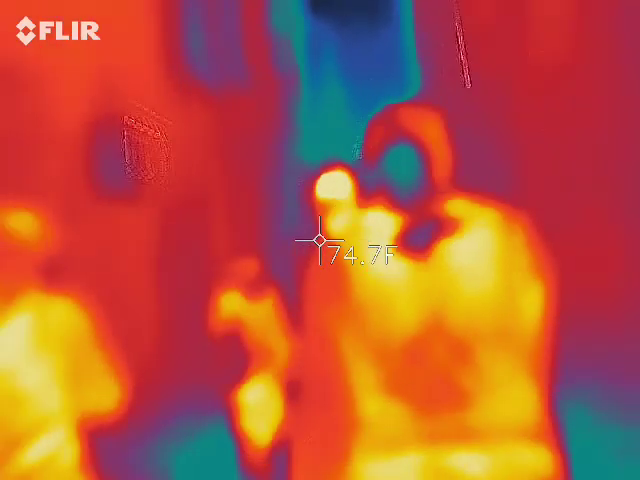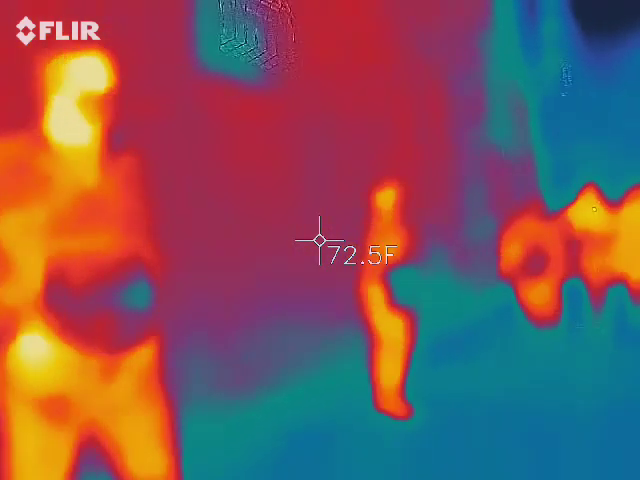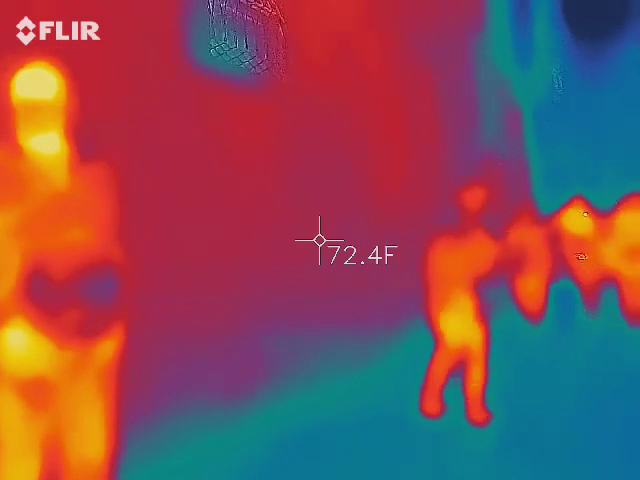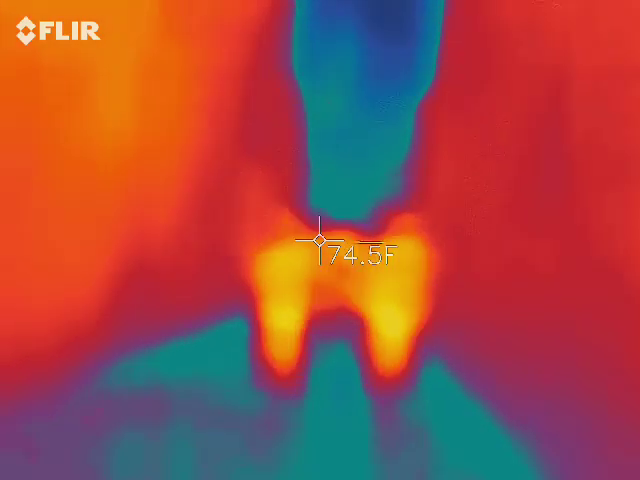Just looking down it and seeing what this was. A couple hundred years ago, this was probably the water's edge. Mm-hmm. Yeah. Hey, Taylor. That's cool. Hold on, Jenna, turn around.